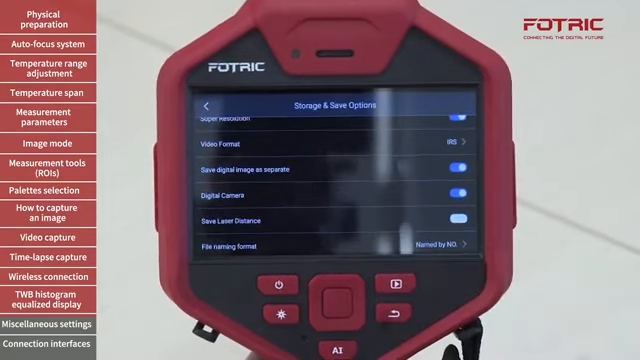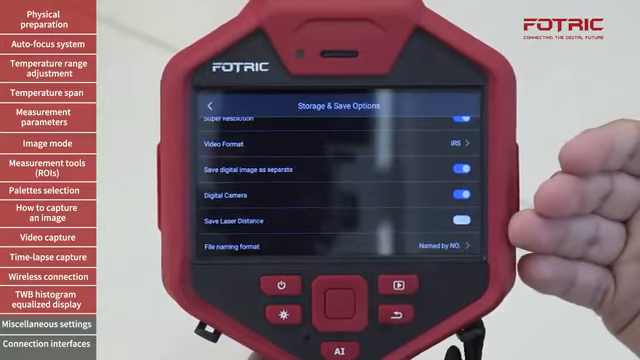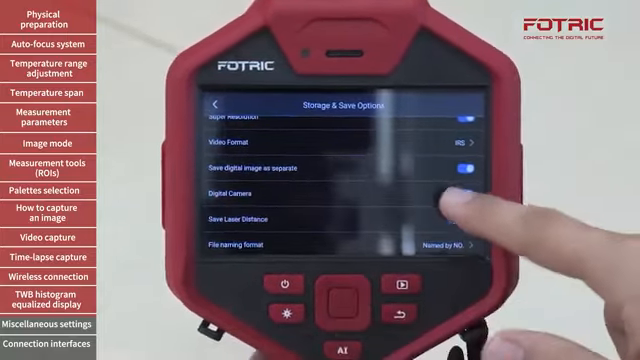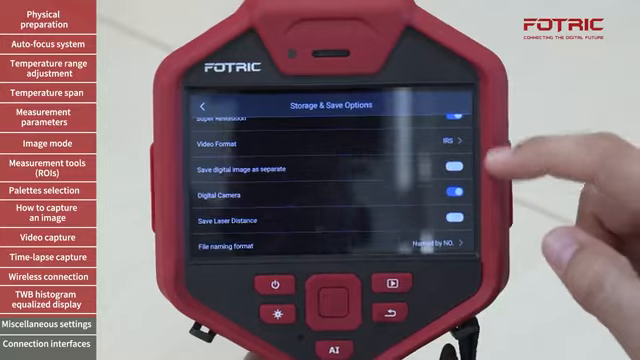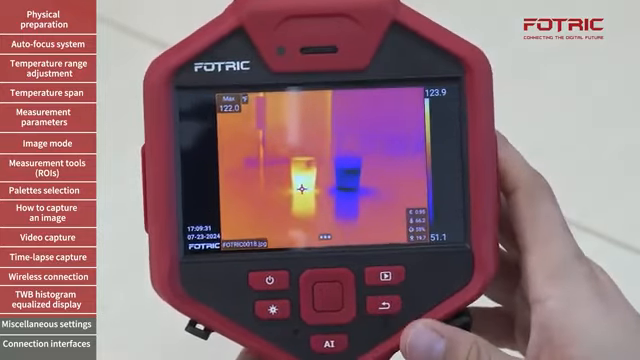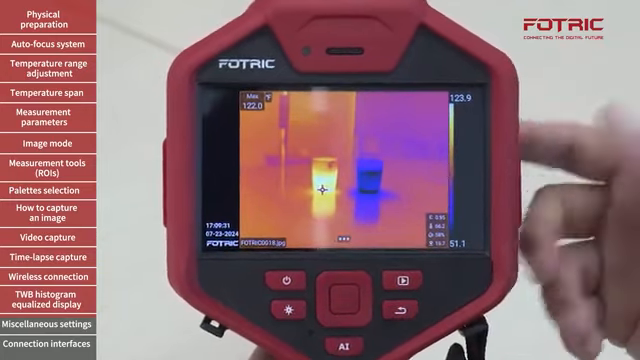One of the other things that you have seen is that every time I take a picture, there's a thermal and digital picture. I do that by activating the save digital images separate. So if I were to turn that off, I just deactivated those two features. What happens now is that when I take a picture, it automatically saves it. It doesn't have to measure distance anymore.